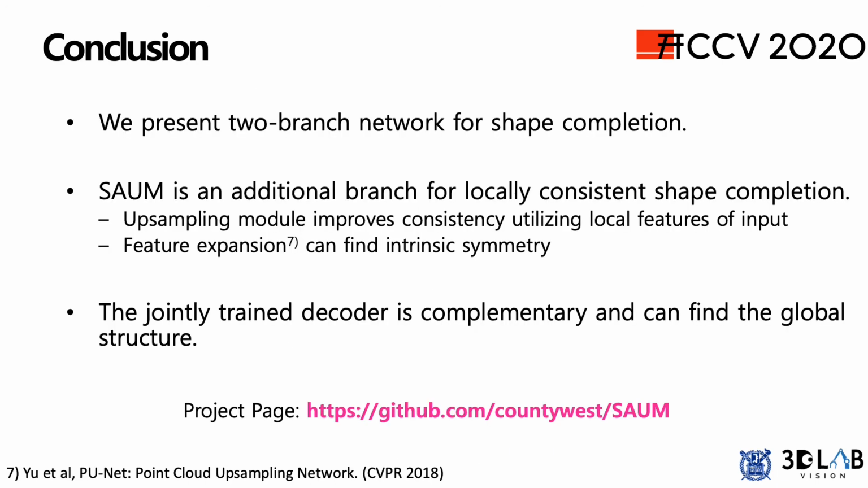In conclusion, we summarize our work with 3 main points. We present a 2-branch network for shape completion. SAUM is an additional branch utilizing local features and finding intrinsic symmetry, and it helps locally consistent completion. The jointly trained decoder is complementary and can find the global structure.